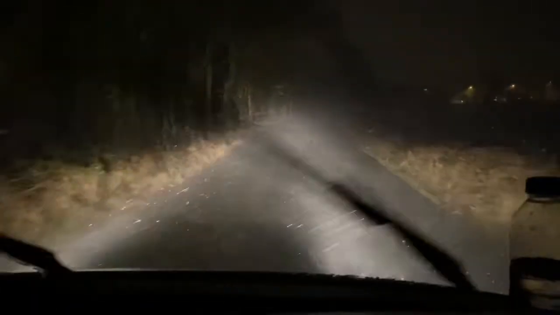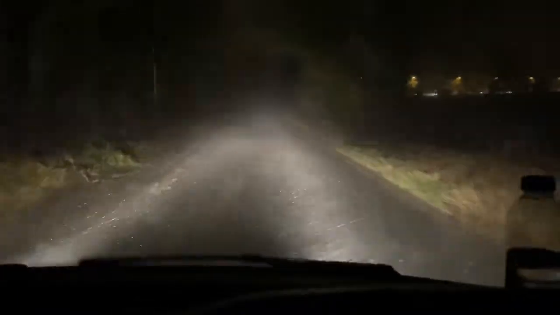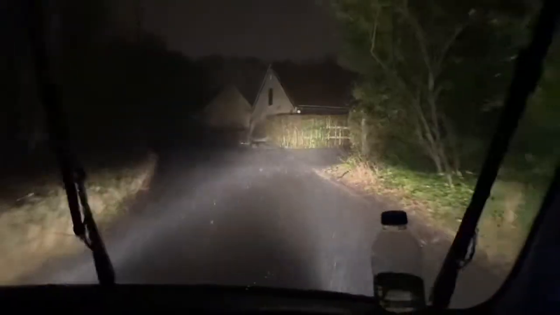Whoa. Oh my goodness. Oh my goodness, man. Whoa. In 1 mile, turn left on A1023 Sheffield Road. Mad. So bad. In 500 yards, turn left on A1023 Sheffield Road.